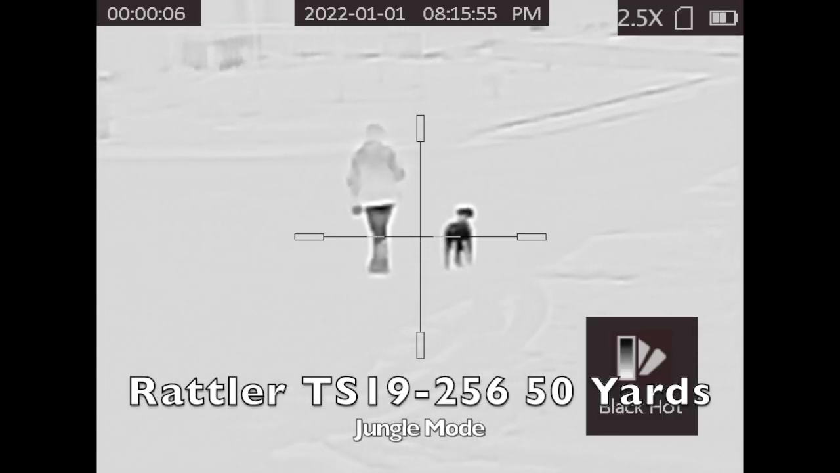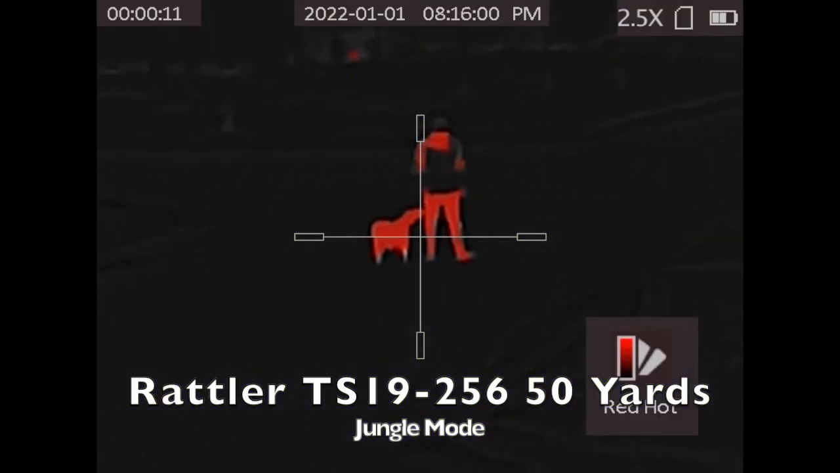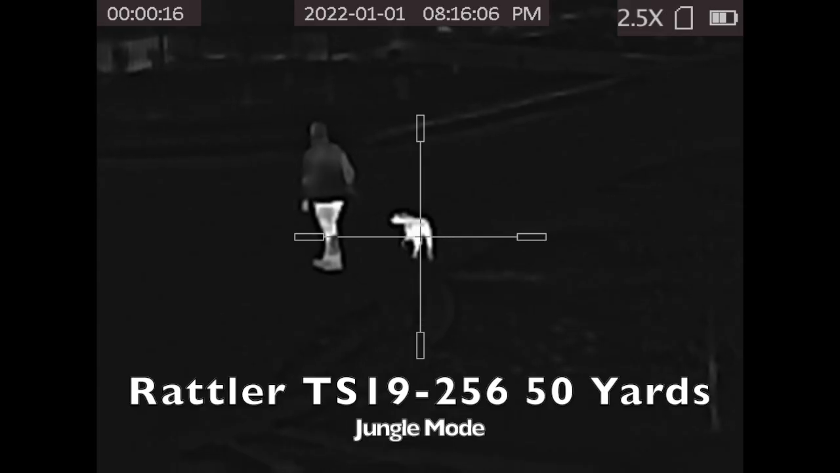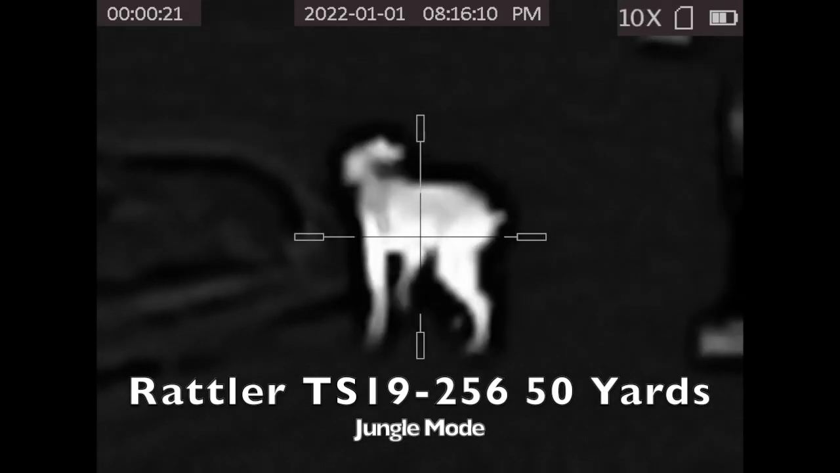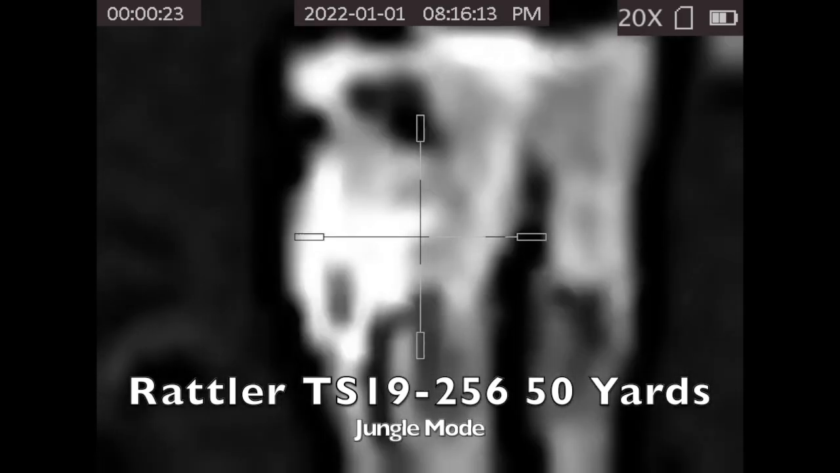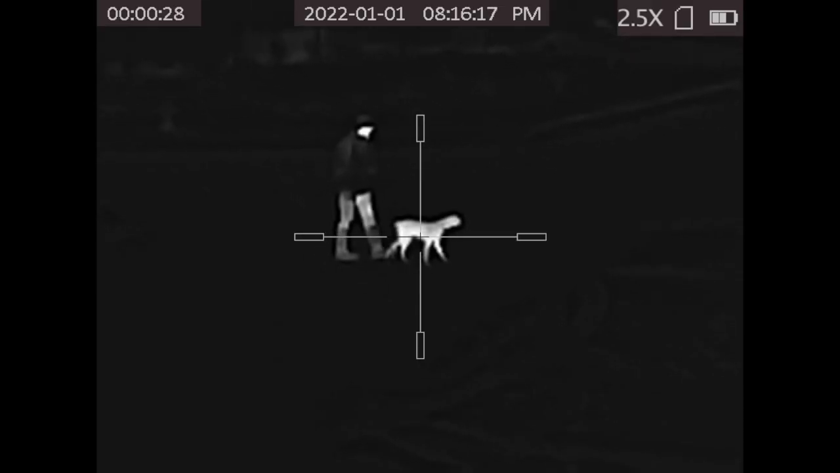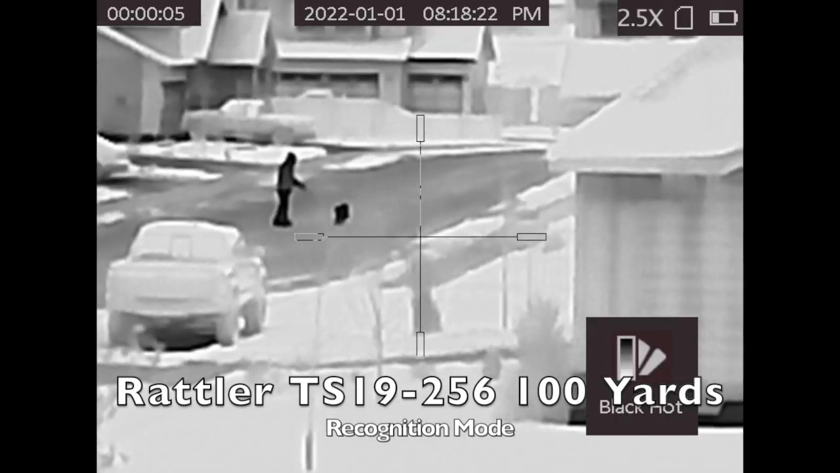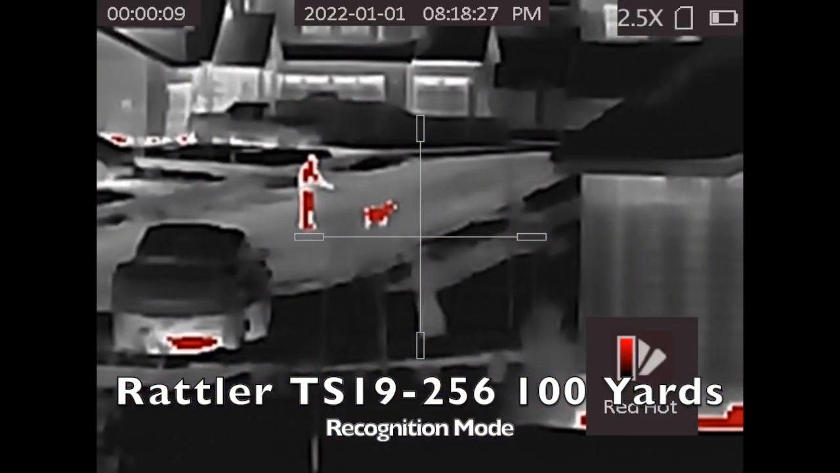I included some views of both the recognition mode and the jungle mode at different distances, as people have different preferences. The jungle mode makes it nice, especially if you're in white hot mode, so that the terrain is as dark as possible, and as you're looking at it at nighttime, it fatigues your eye a lot less than if the screen is really bright. But then also in recognition mode, it lets you see the surroundings a little clearer, a little better, and so I included both of those views in the videos.